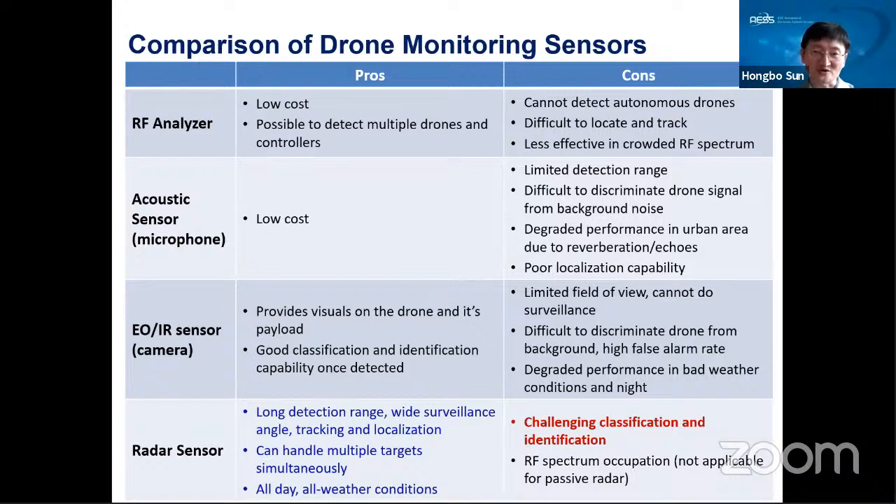It's also very difficult to discriminate the drone signal from the background noise, particularly in the urban area, where there are a lot of reverberations and echoes. The performance of the acoustic sensor will also be degraded. It also has very poor localization capability.